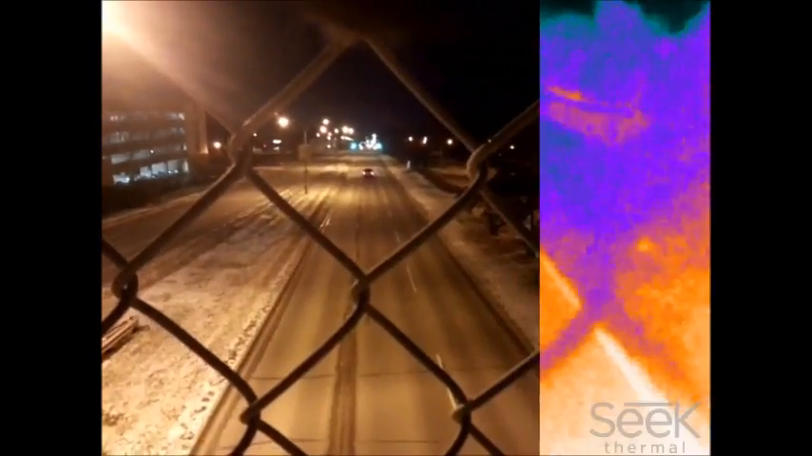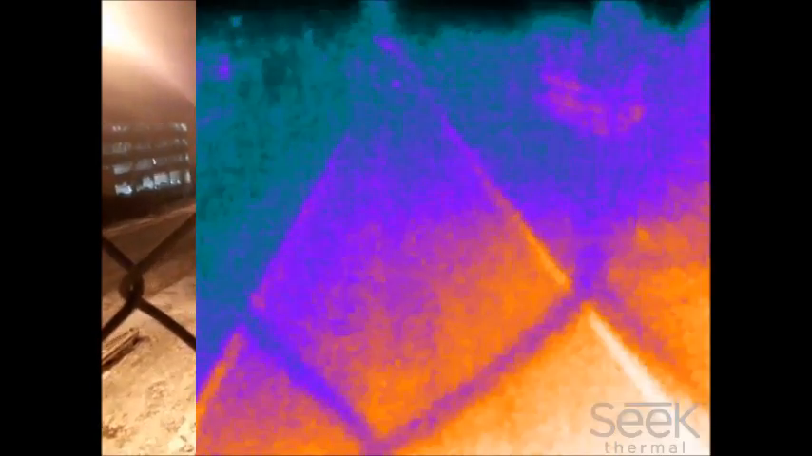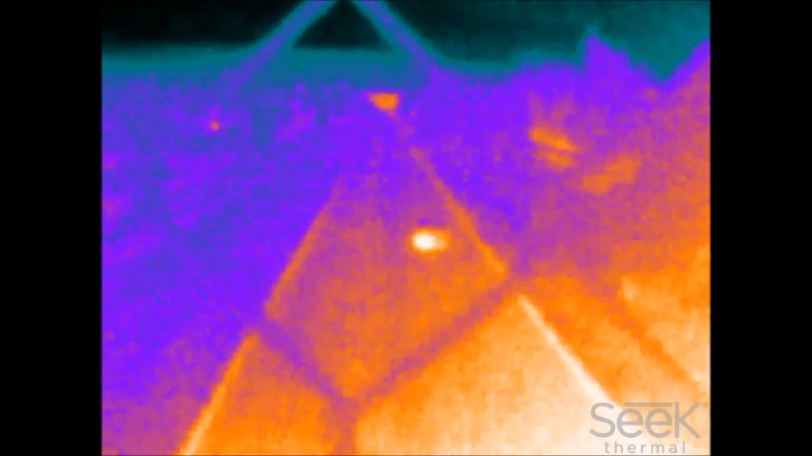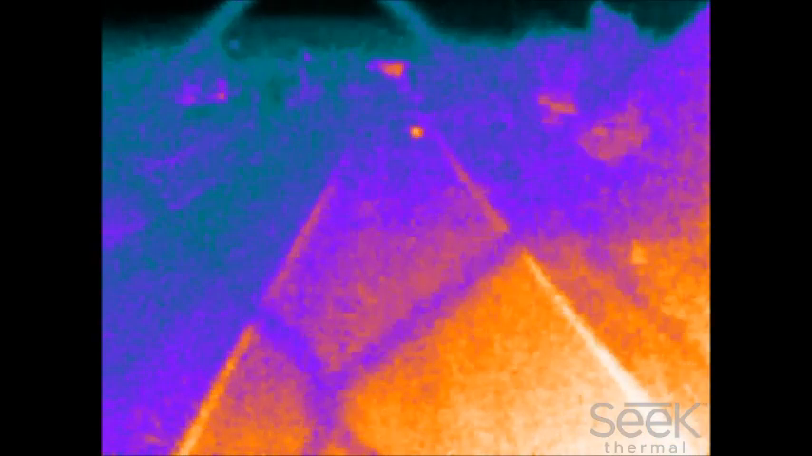So of course it depends on how long the vehicle's been running, how much infrared heat it's emitting. That's going to depend on the sharpness of the image. You can see that car probably was on a bit longer because it's leaving a much more distinct heat signature there.